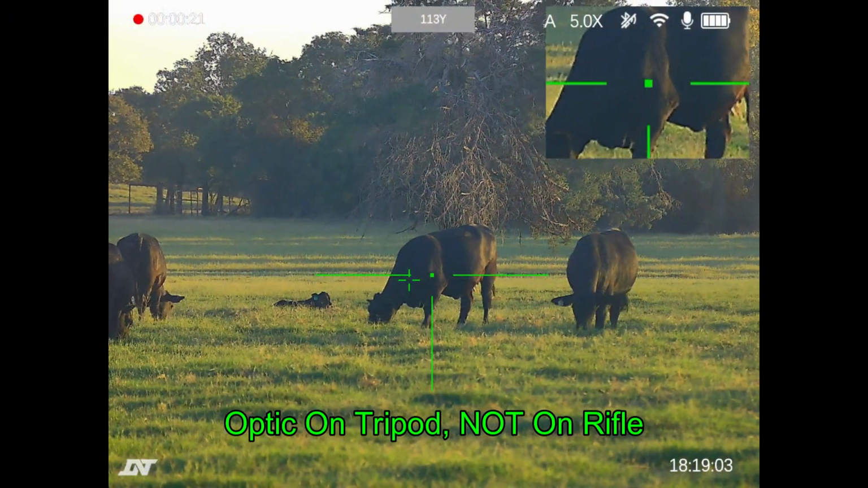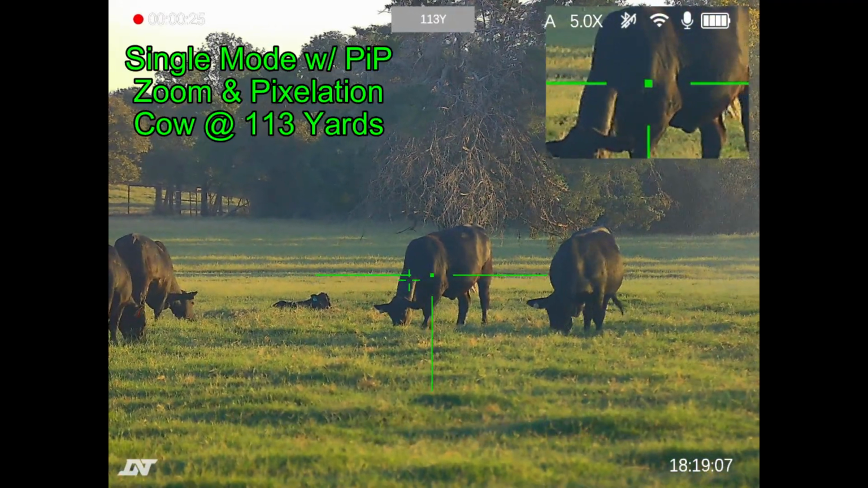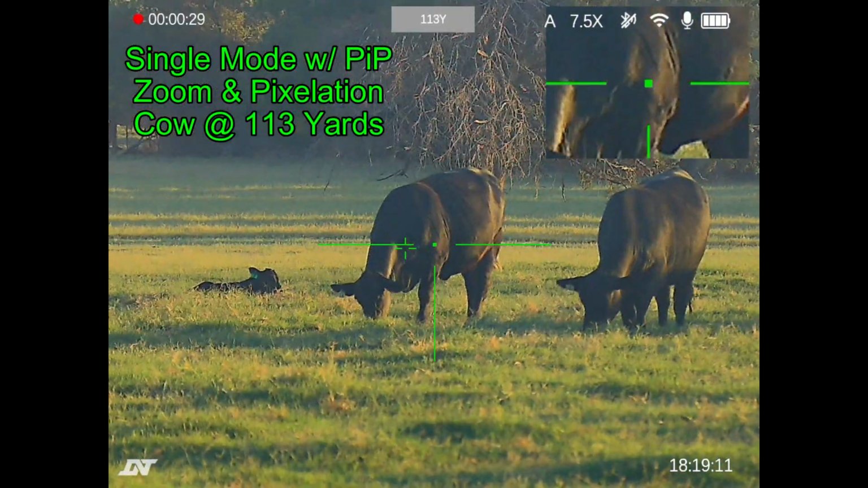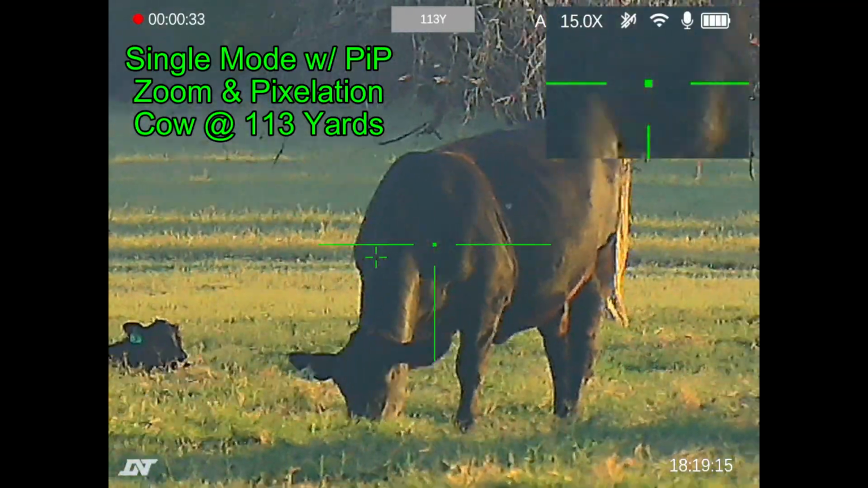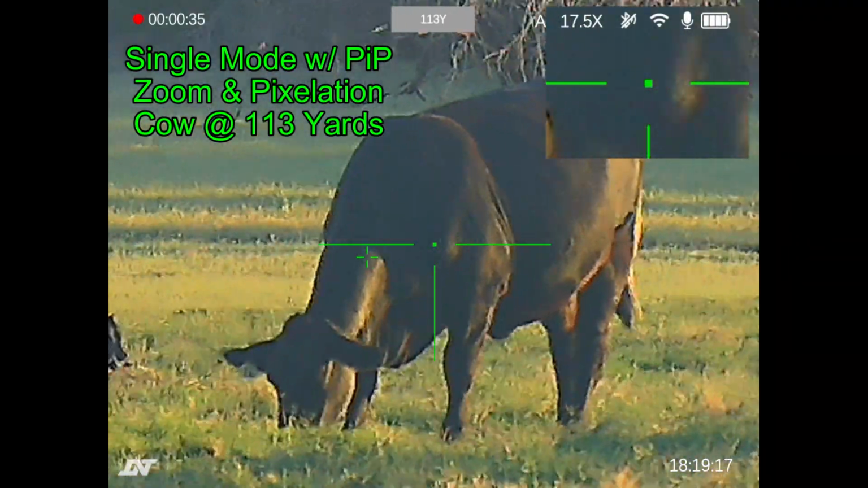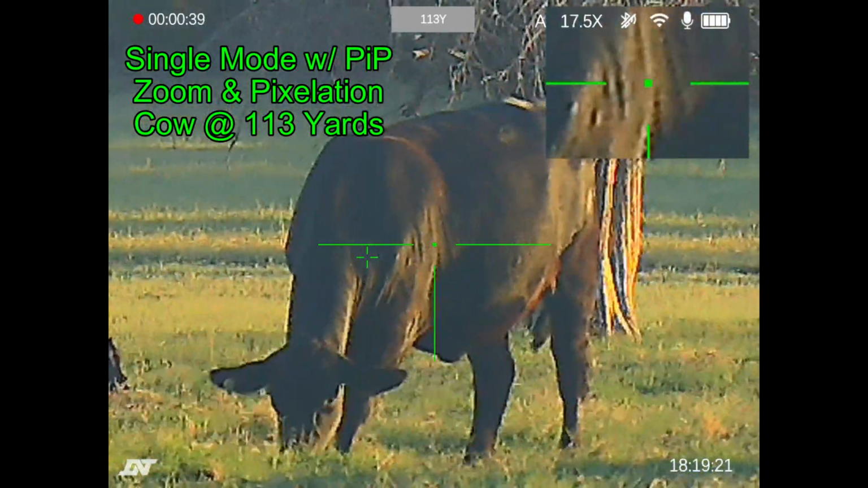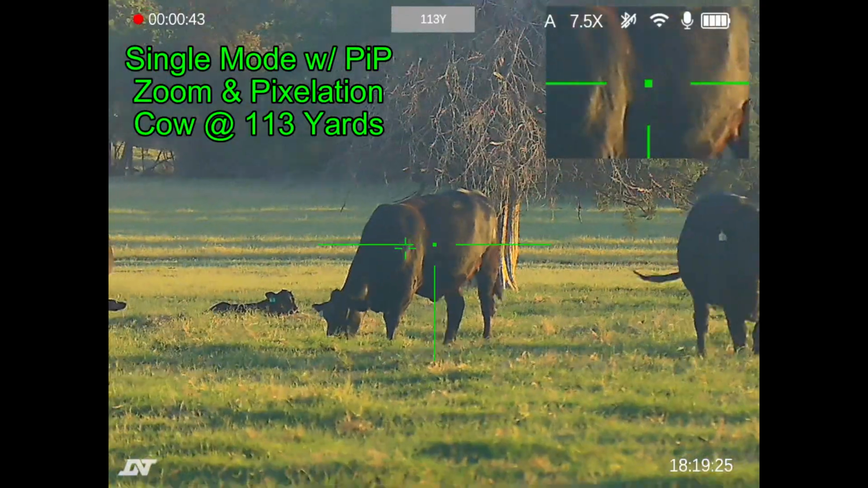One of the things I like about this optic is the number of views that you have. There's about 6 in total. Here we're using the single mode with picture-in-picture, so you can have picture-in-picture or not, so that's going to be 2 different views. And as you zoom in, you can see there isn't very much pixelation even at the fullest zoom. That's not unexpected given the 1920 resolution. It's a nice image overall for the digital channel.